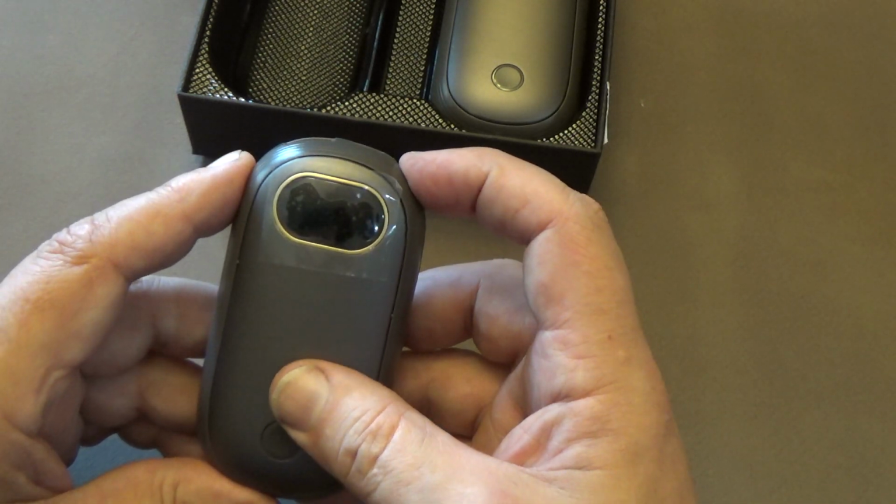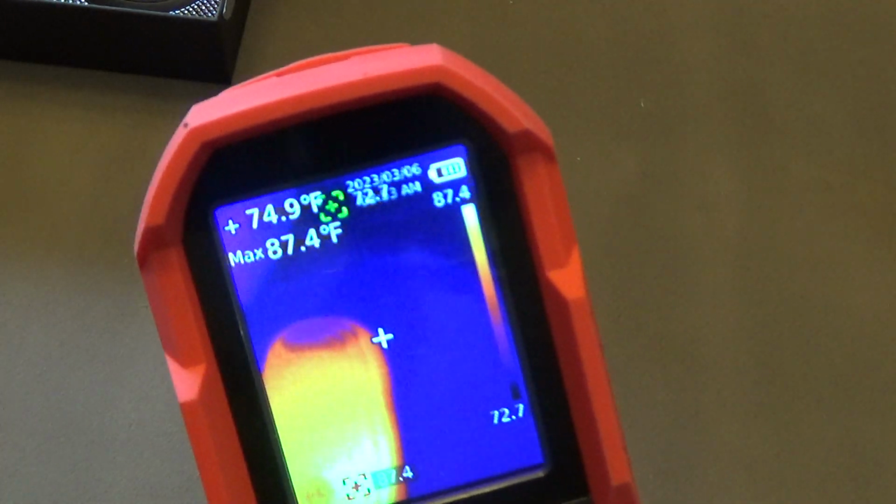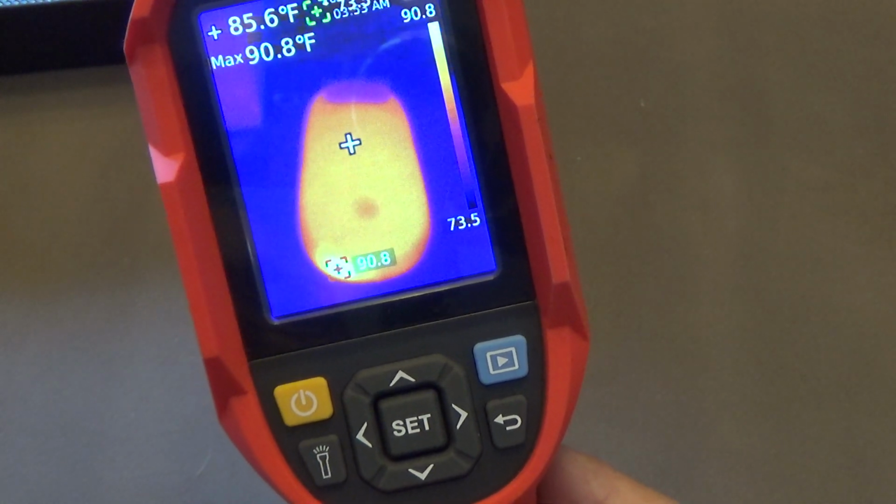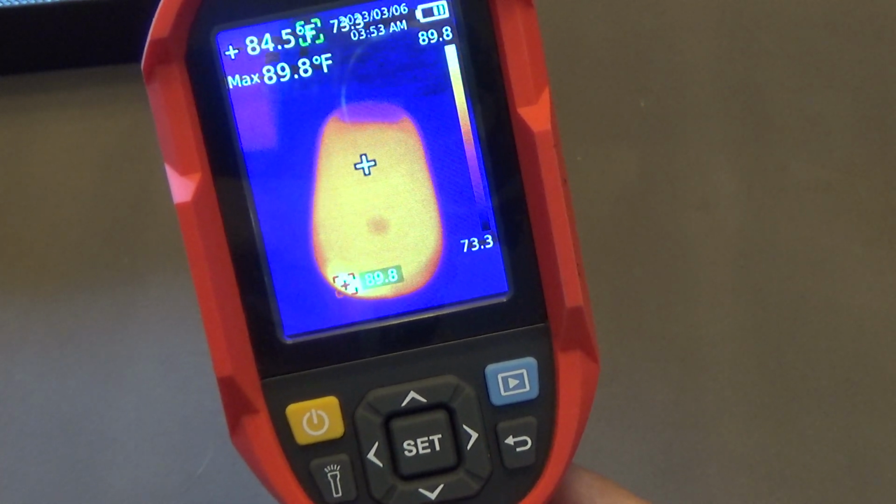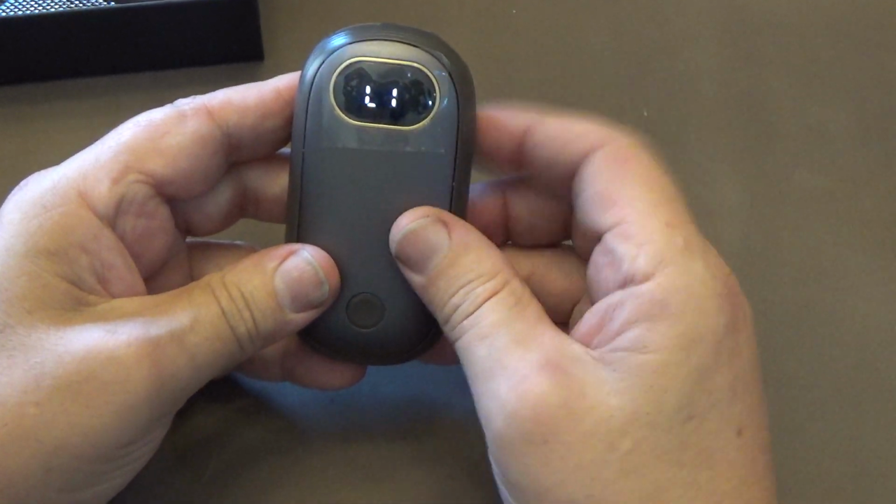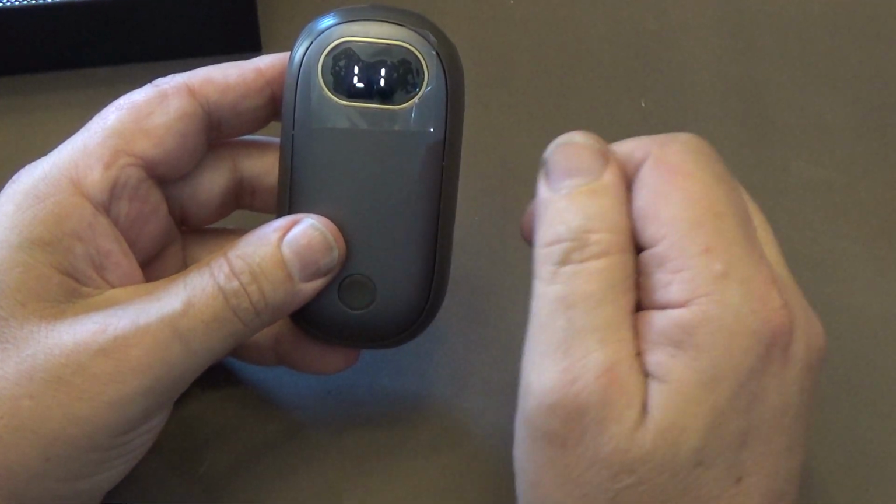Now if I push and hold, before I do that, let's check the temperature. And let's see, we're probably at about, it's showing 89 degrees. So I'm going to push and hold this. Now you can see it's on L1. L, you would think means low, but it doesn't. That's single-sided. Means one side. I can already feel this side warming up.